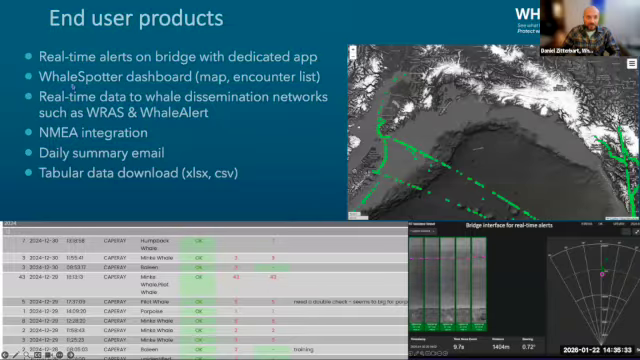And to quickly summarize, WhaleSpotter obviously provides real-time alerts on the bridge with a dedicated app, as I showed you, and it's here on the bottom right. It provides a dashboard where you can get a map or a list, as here on the bottom left, with all the encounters which were detected. It provides real-time data to whale dissemination networks like RAS or Whale Alert. I don't know if you use the Marine Exchange in Alaska up there. We could implement that as well.